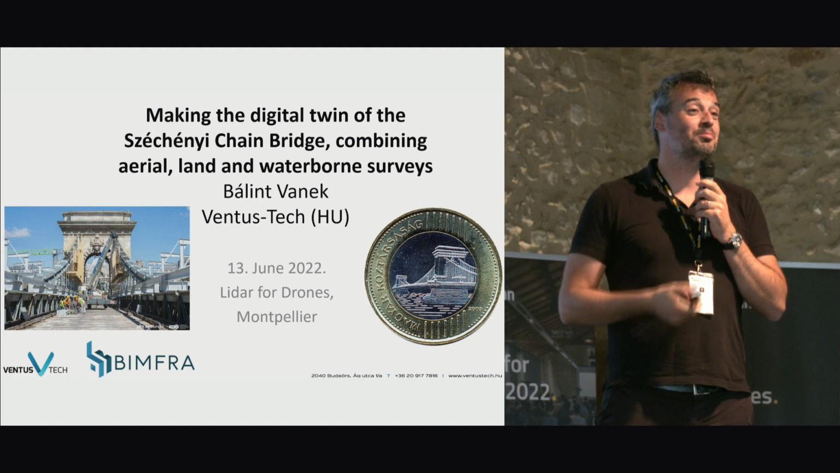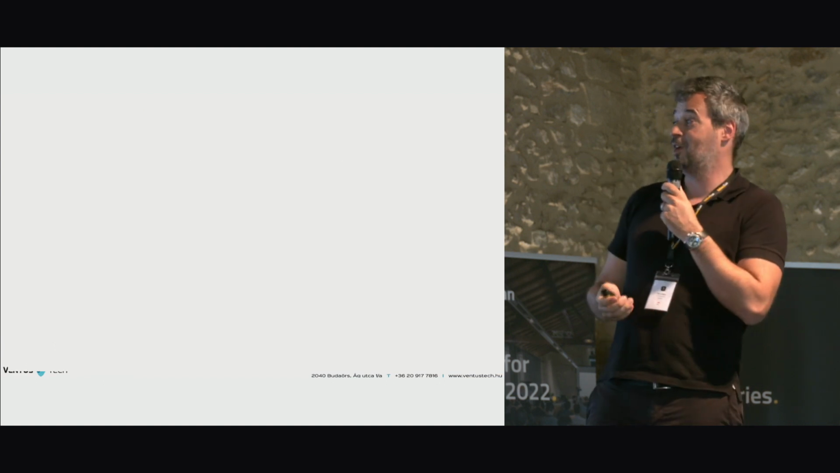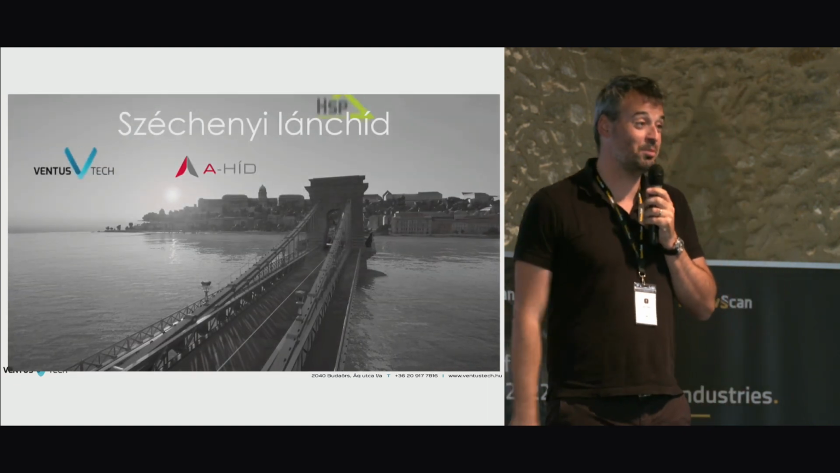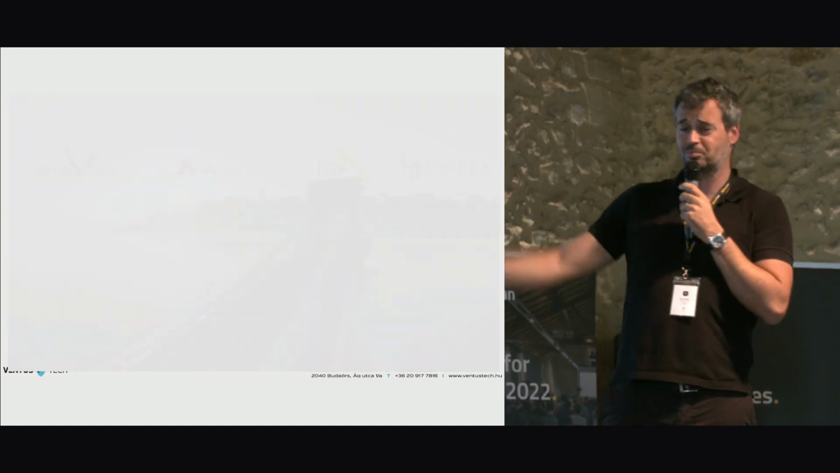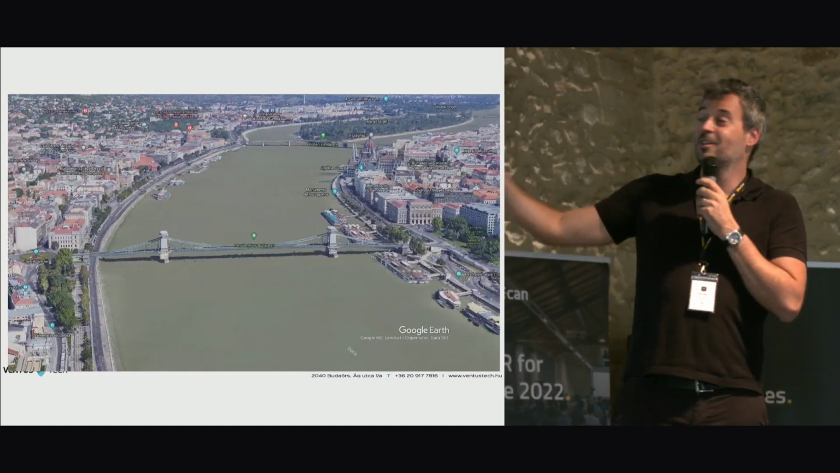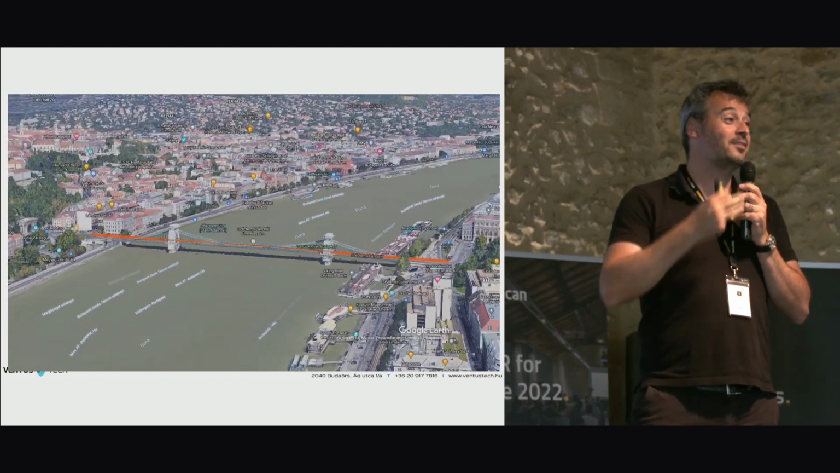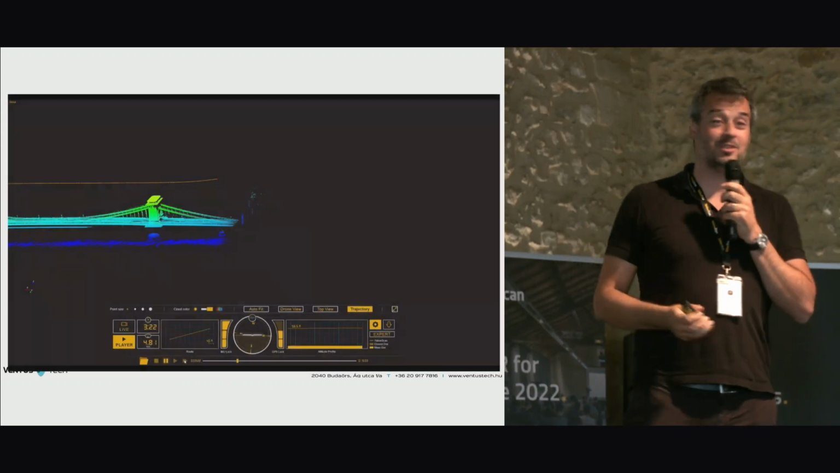Every Hungarian is very proud of this monument, and I'm going to show a quick video of what I'll be explaining in the next 20 to 25 minutes. What you see here is the location. It's in the middle of Budapest. I will explain some of the technical details, how to get flight permission, and what the challenges were.